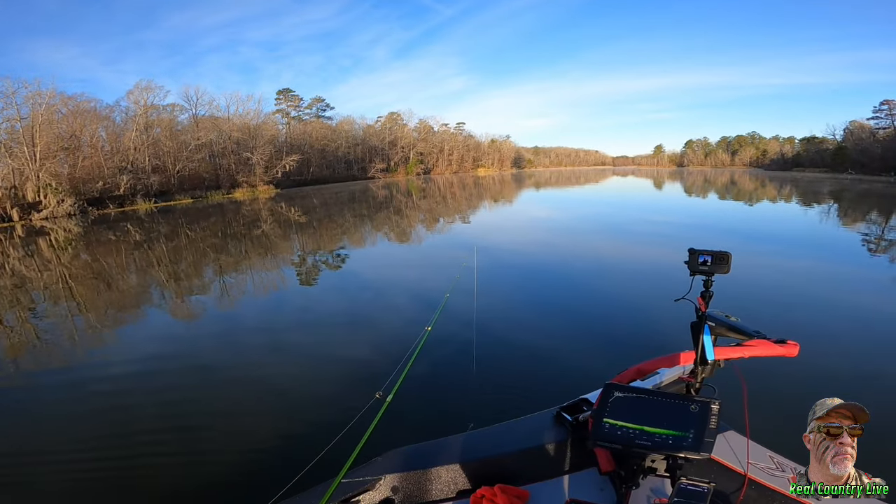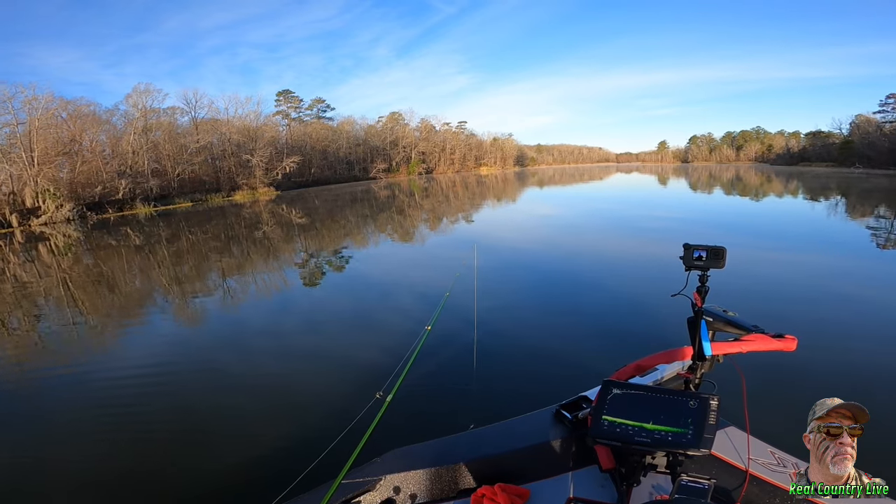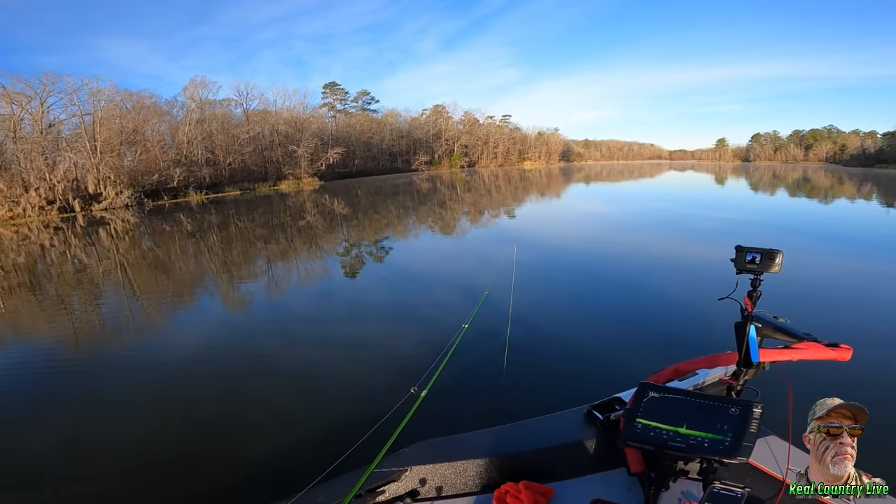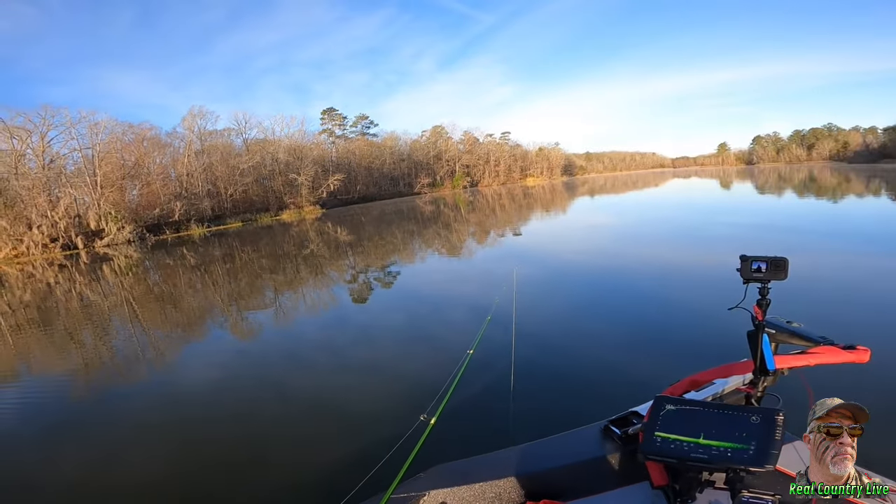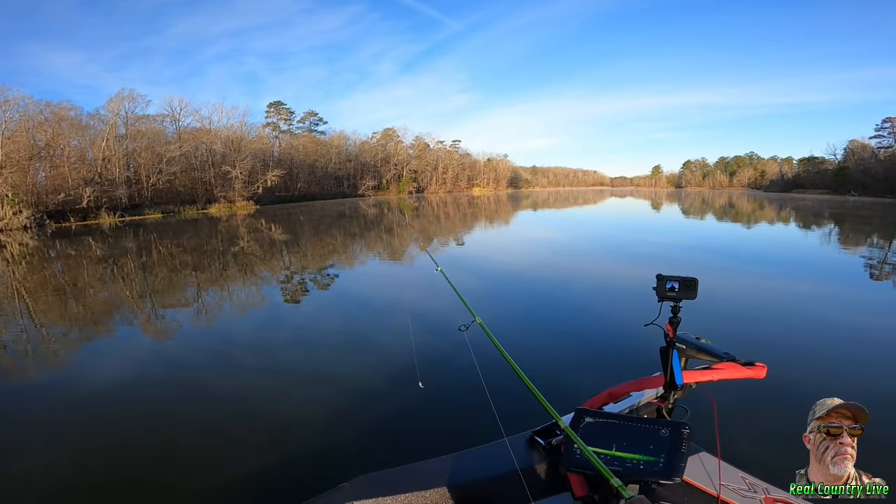And we're just coming off a major front. The other day it was right at 70 degrees in here Thursday when I was in here on the last video, and this morning it's 27. I mean, what a change. This is Georgia, typical Georgia weather.